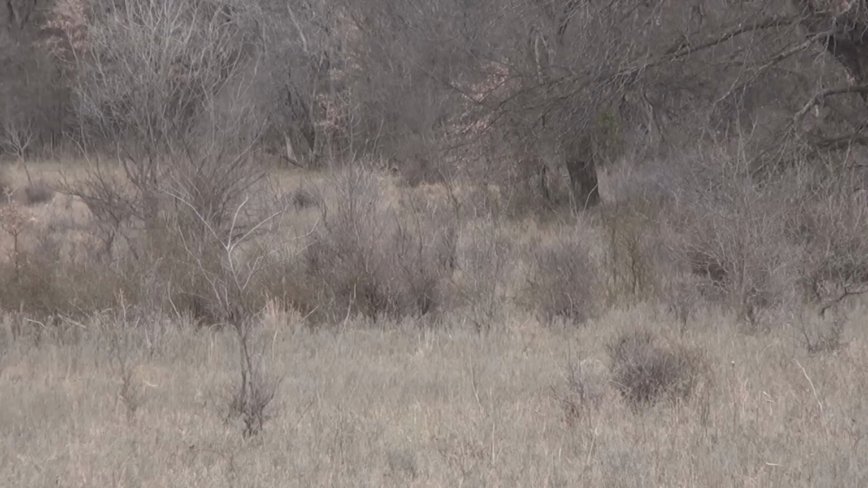Overhanging limbs, he's right there under them somewhere. I can see him with thermal. I'm almost positive it's a cat. The birds were swooping there a minute ago. I cannot pick him out with binoculars, but there's an animal sitting there looking right at us. 100% sure it's a bobcat.